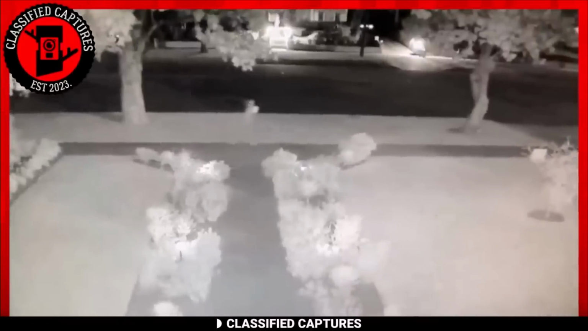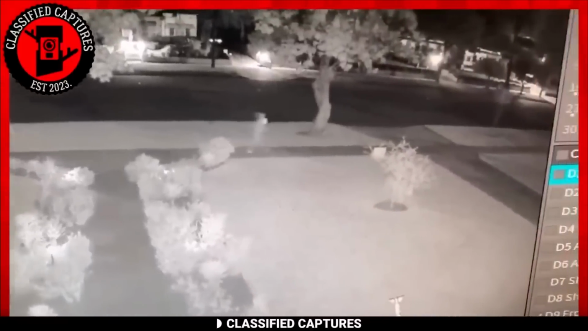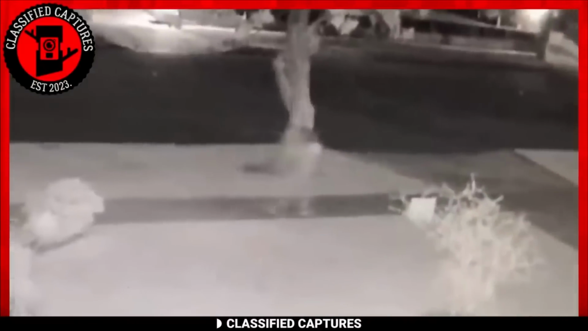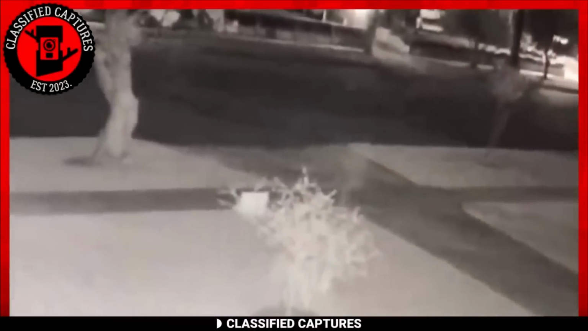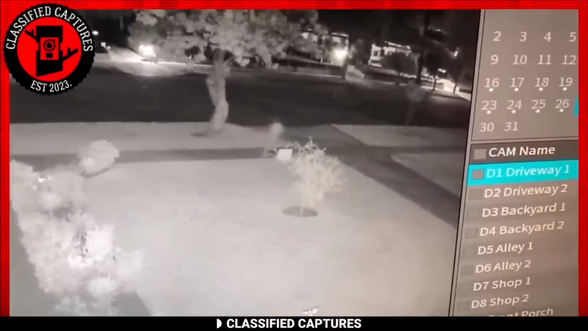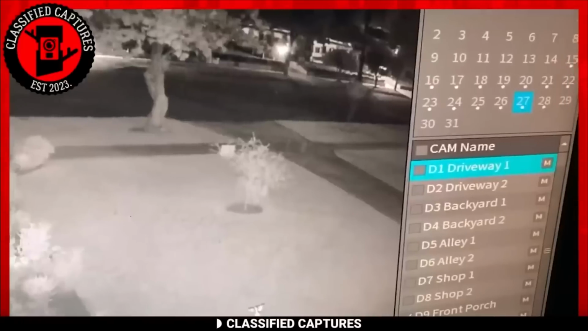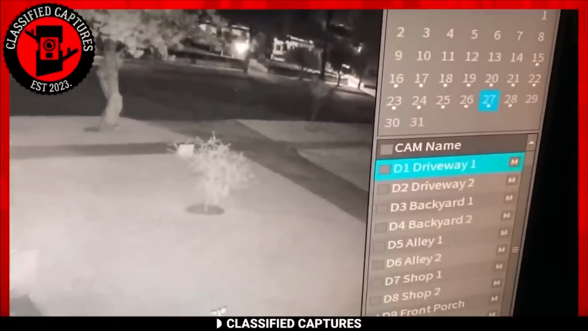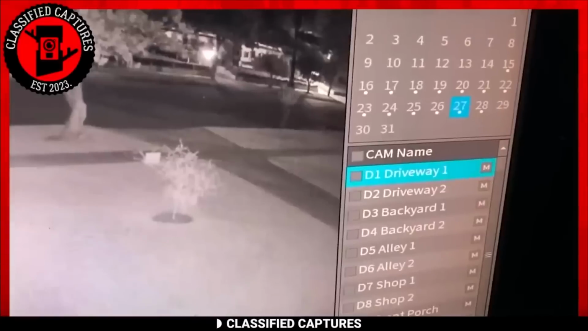In the security footage, an enigmatic entity was captured in motion outside. The figure appears to be humanoid in shape, yet it's composed of what seems like smoke or mist. While the footage lacks clarity, the discernible bipedal movement suggests an otherworldly presence. Could this be a manifestation of a ghostly entity? The ethereal nature of the figure certainly leaves room for speculation.